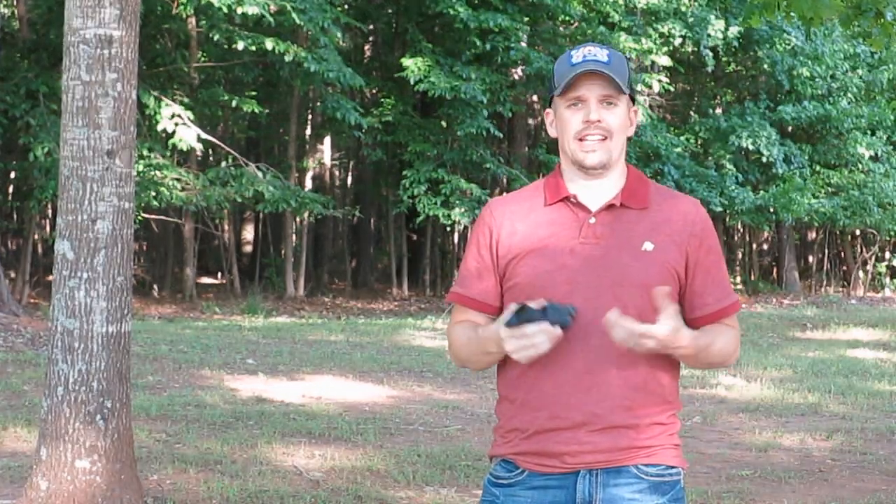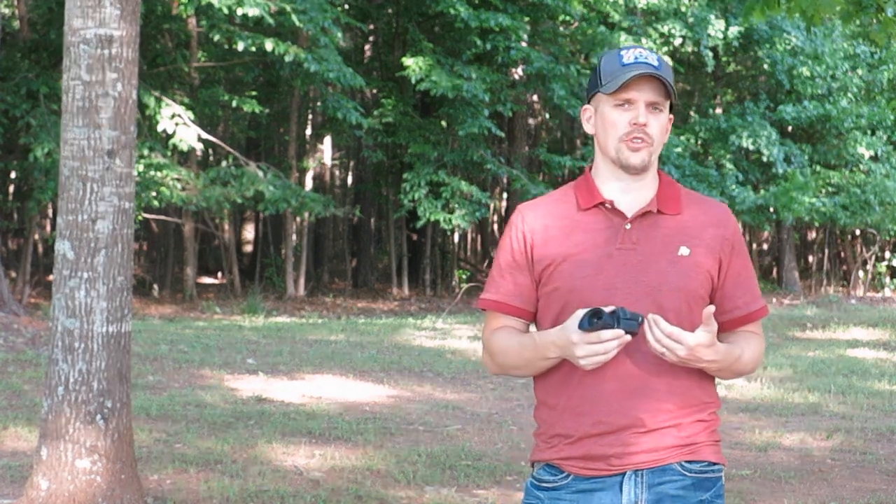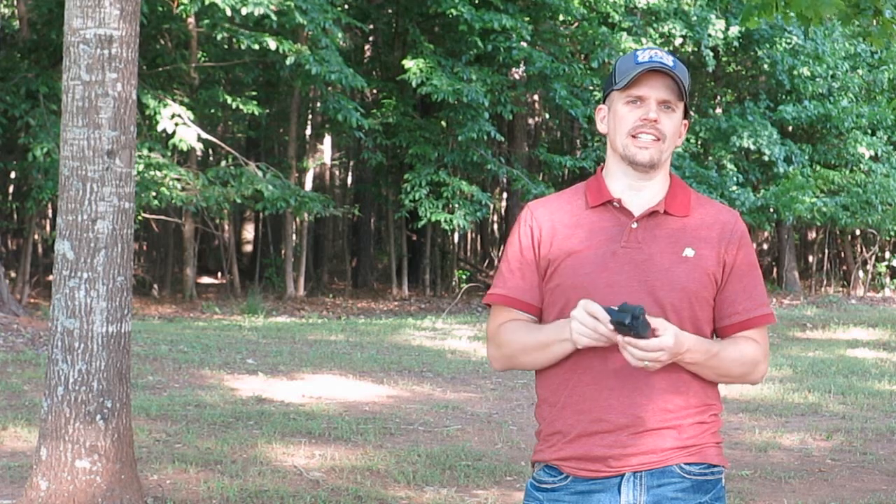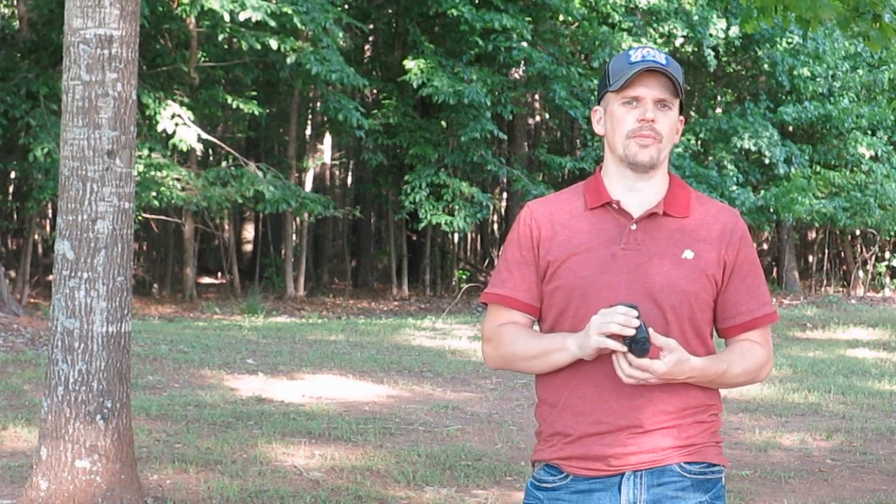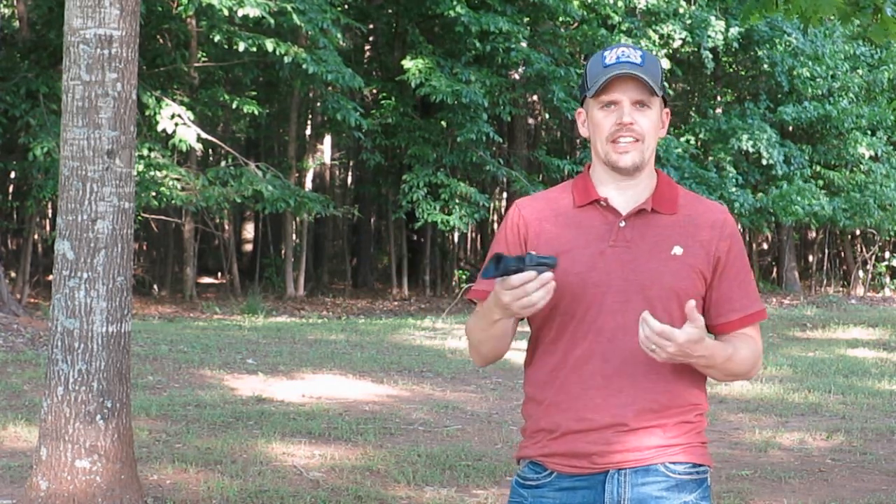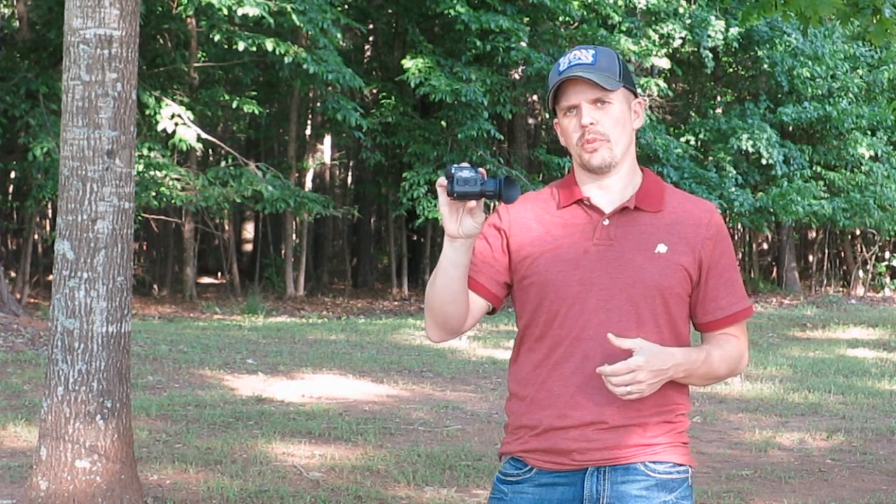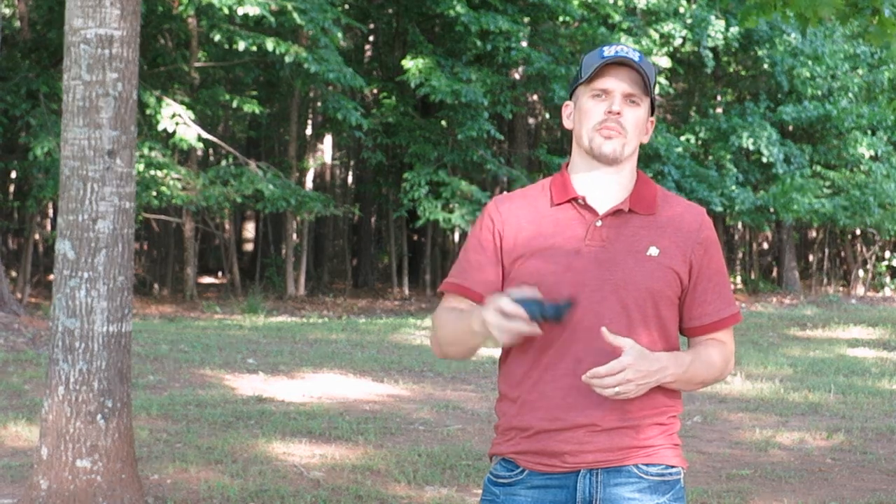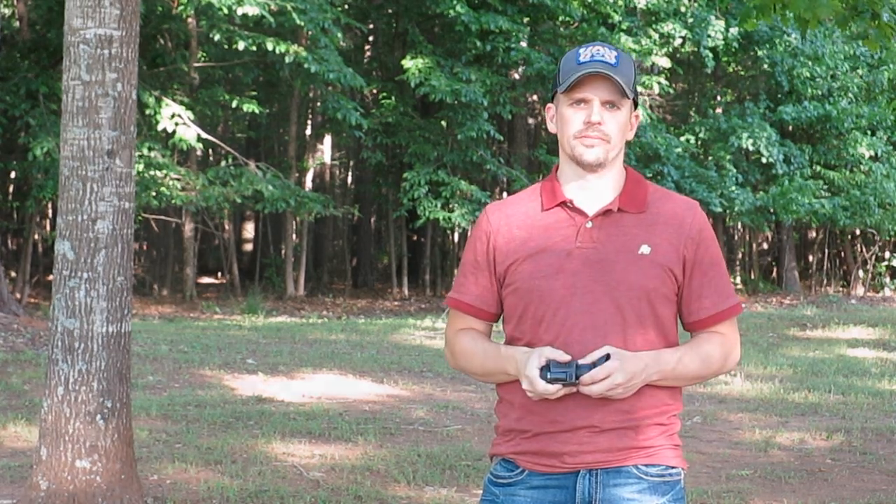Now, one of the questions is, how is this for long range? It's excellent for long range when it comes to detection, but for identification, because of the small objective lens and because of the low magnification, I'm going to say identification range is going to be somewhere around 200 yards or less. I've got some video we're going to watch here in a minute of some hogs at multiple ranges to kind of give you an idea of what you're going to be able to see and detect with this. So without any further ado, let's jump right into those videos.